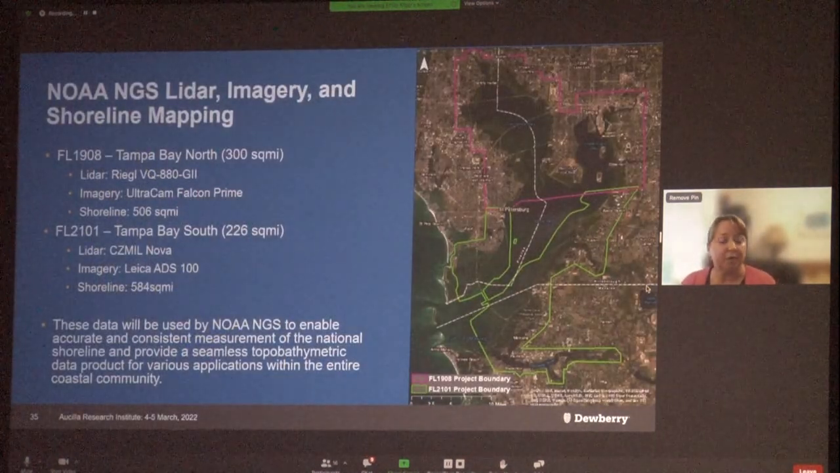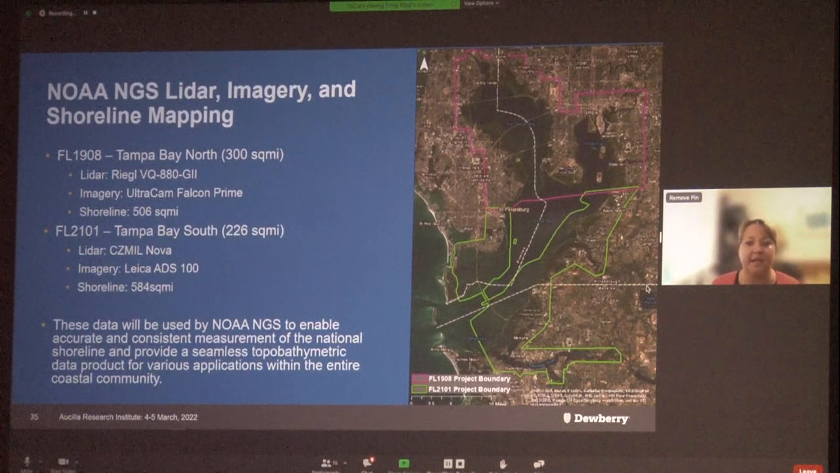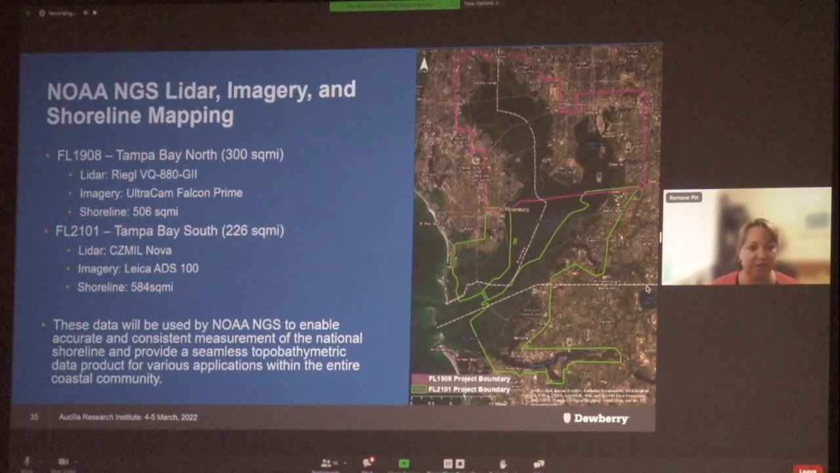We also work with NOAA's shoreline mapping program, for which we've recently completed 2 Topobathy projects. Both of these projects required acquisition of Topobathy LiDAR and high-resolution aerial imagery that we use for shoreline mapping. These data really enable accurate and consistent measurement of the national shoreline and provide us a seamless topobathymetric data product that can be used for various applications within the entire coastal community, some of which I mentioned here today.